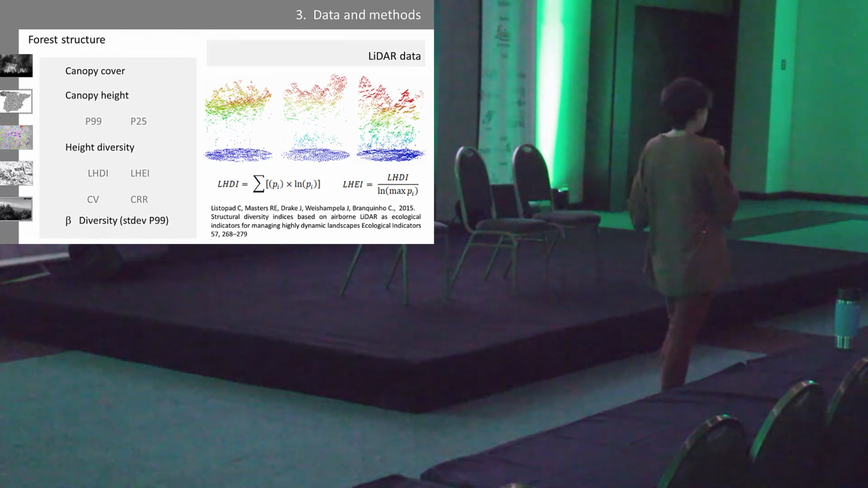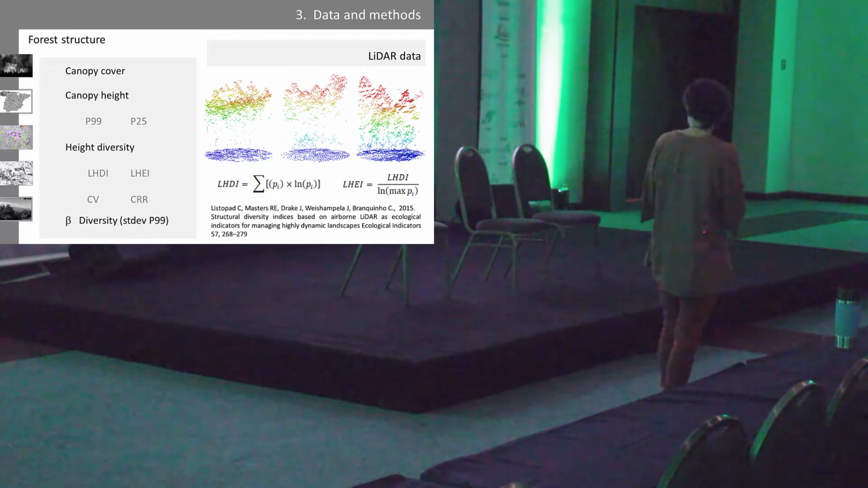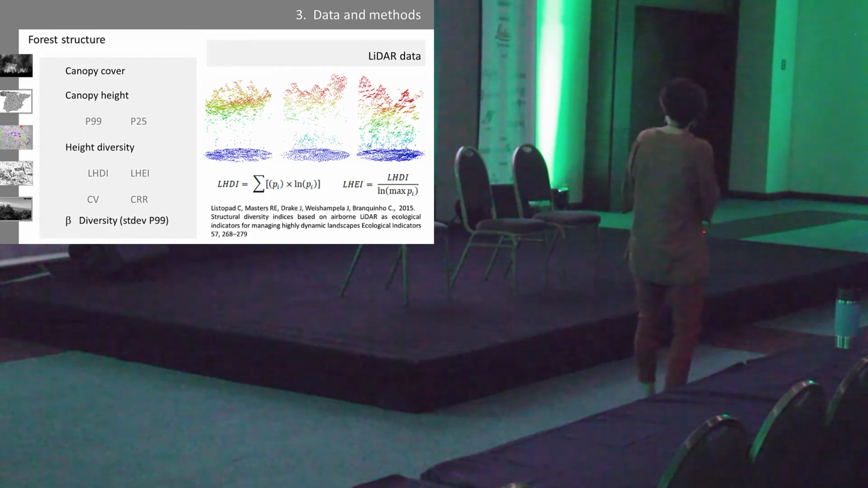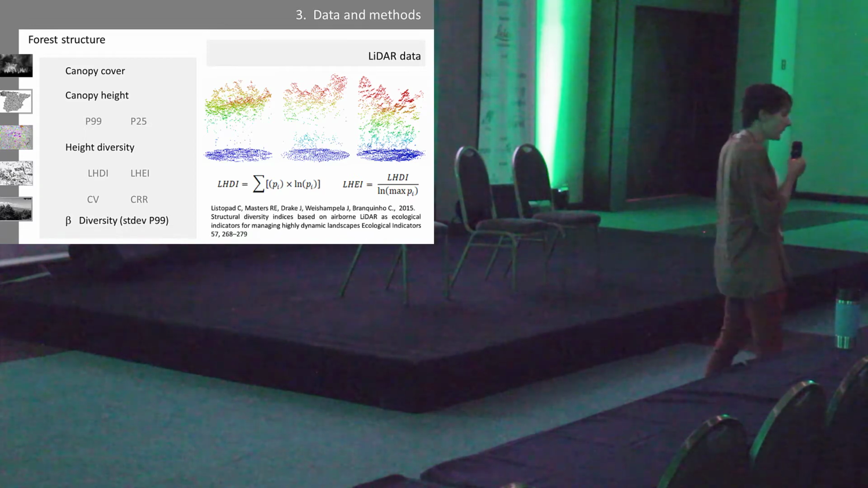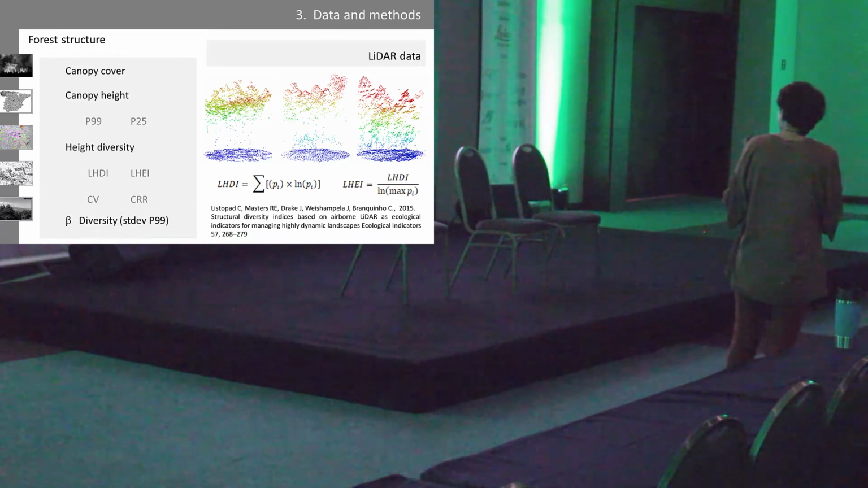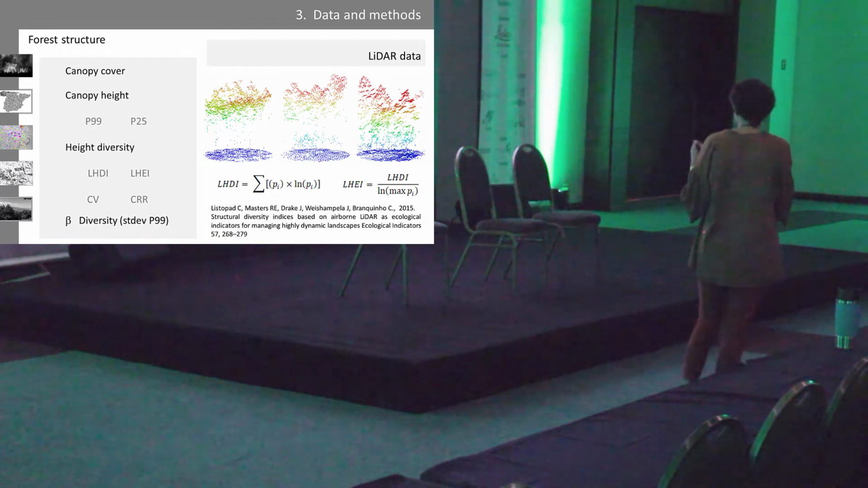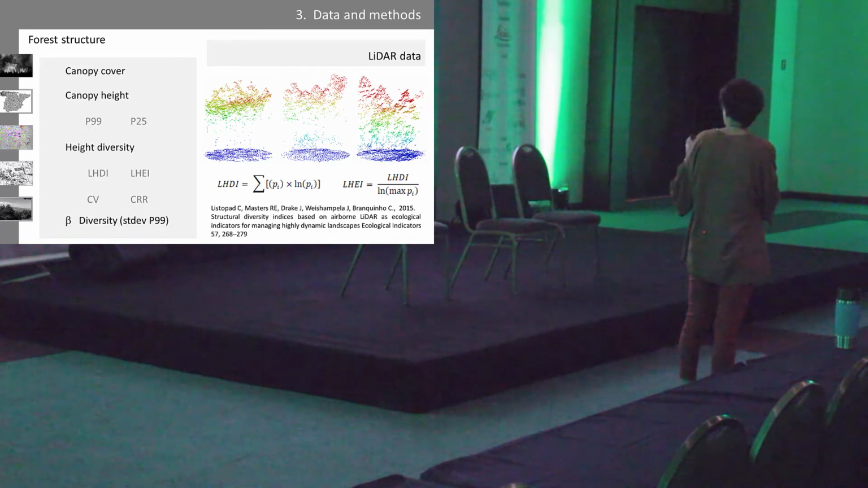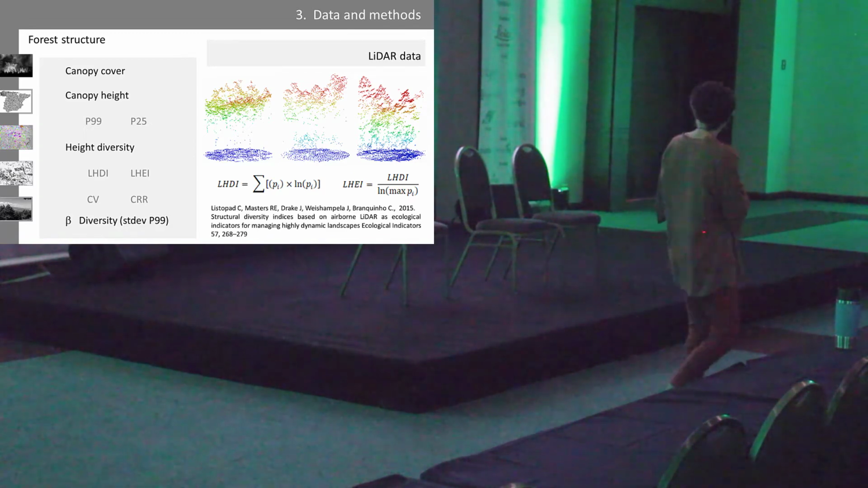So I was wondering which index I may use. Looking up in the bibliography, I found this paper by Listopad, applying the Shannon index in LiDAR. And we also applied the canopy relief ratio, the CV, and the beta diversity by studying the standard deviation of the percentile 99.